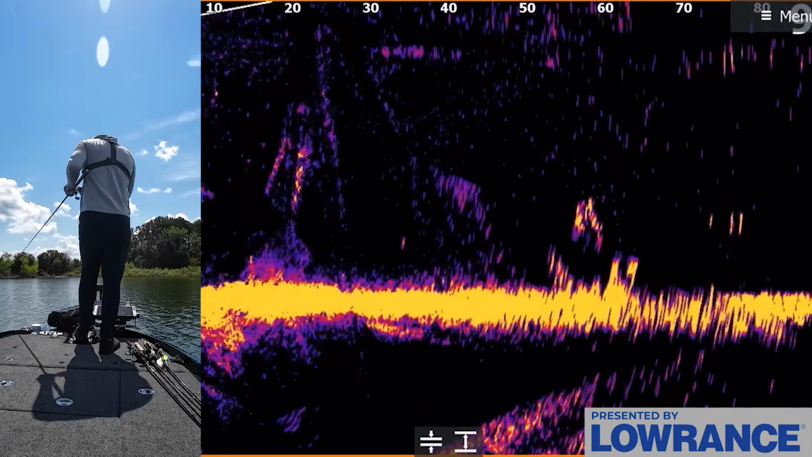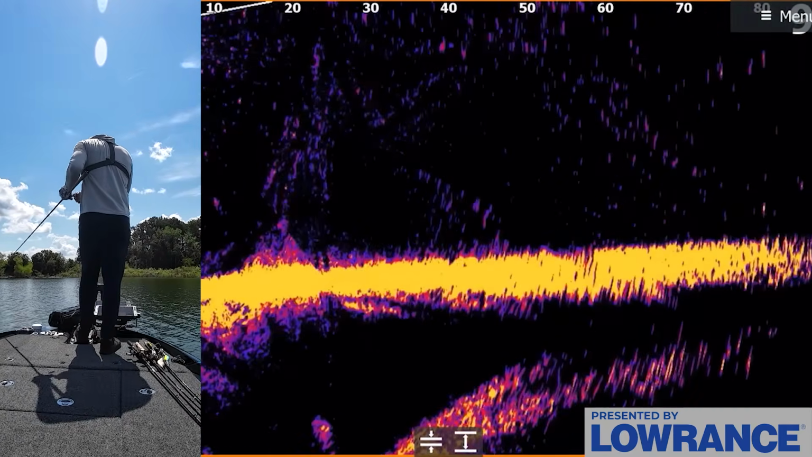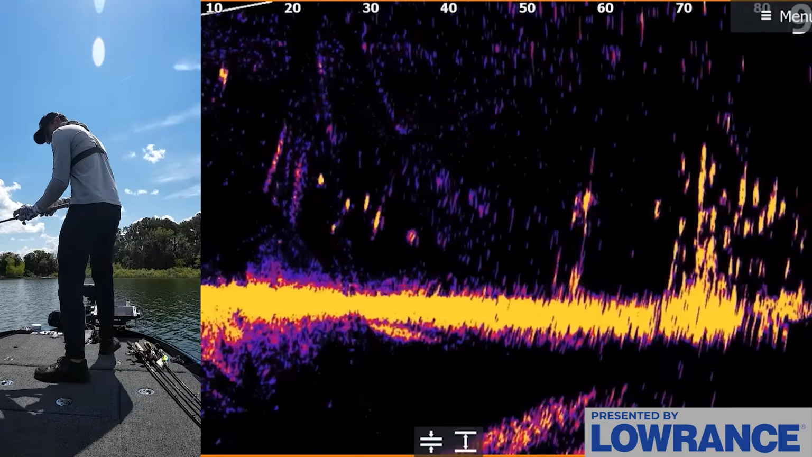There's a bunch of fish around these piles. Wow, they didn't like that. Let me try something else.